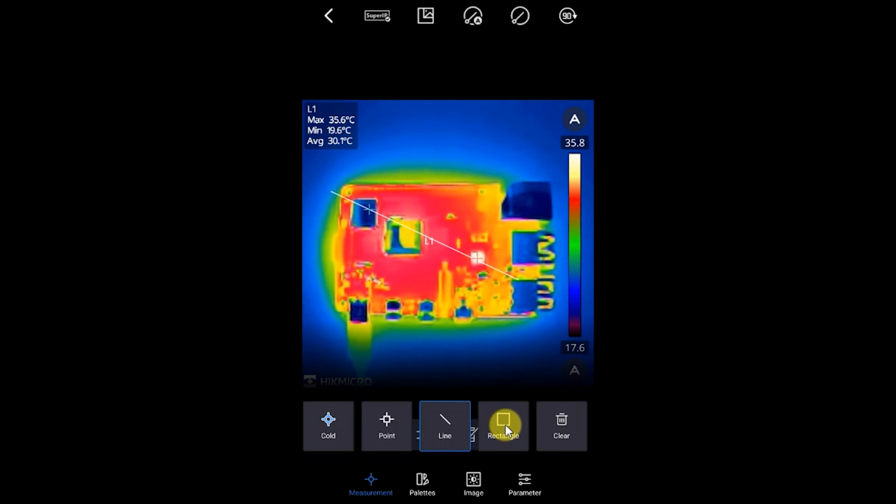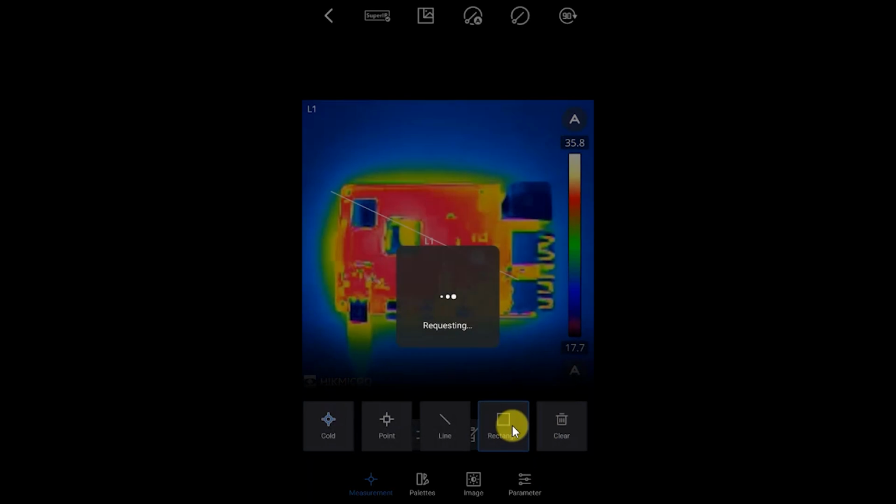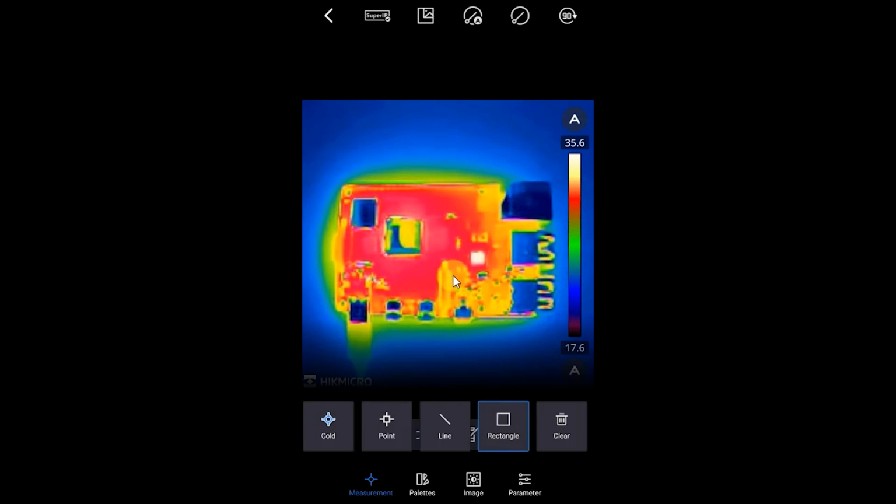And again, we have the rectangle tool as well. So let me just clear that. If I go into rectangle here, I could say, okay, let's have a look at that IC, our main processor. I can draw a little rectangle about that, and you can see there that it's now measuring that we have a hot spot at about 34 degrees, a cold spot at 21 degrees, and then the average temperature for that integrated circuit at 26 or 27. So again, we have a range of ways in which we can measure and monitor our temperature.